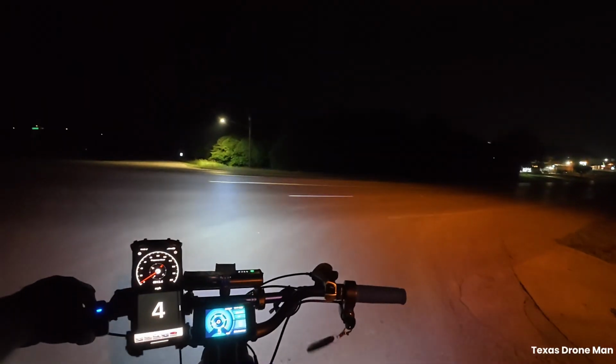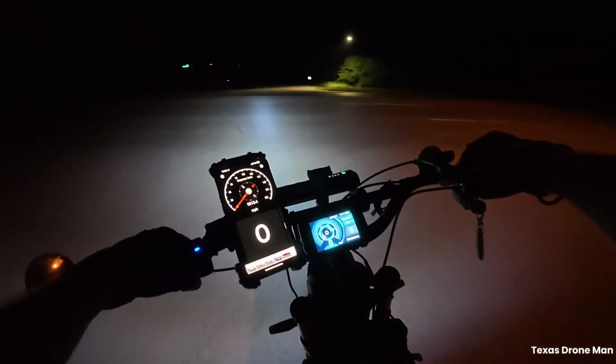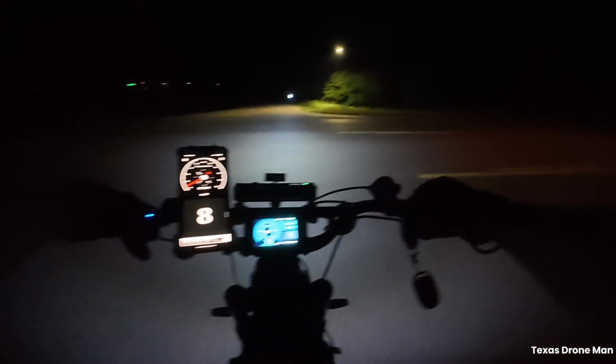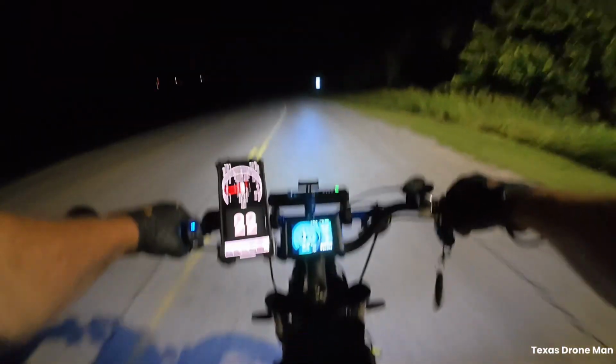I could actually go down the road there and come all the way back around from there. But I want to try this. I know I want to try this hill. See how she climbs. See how she climbs.